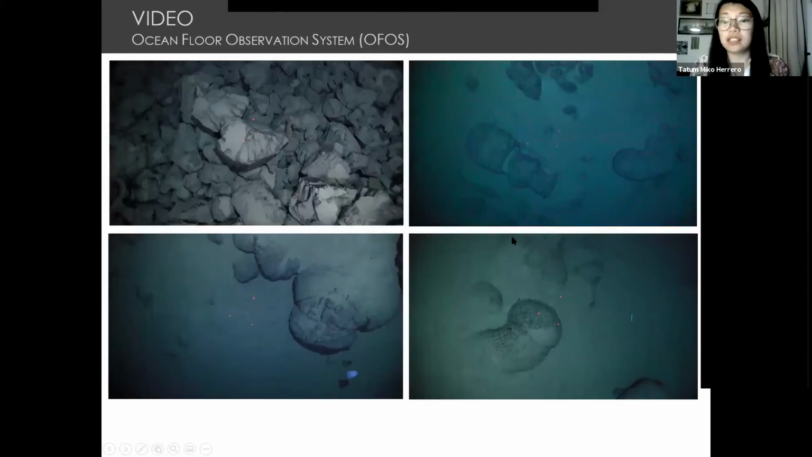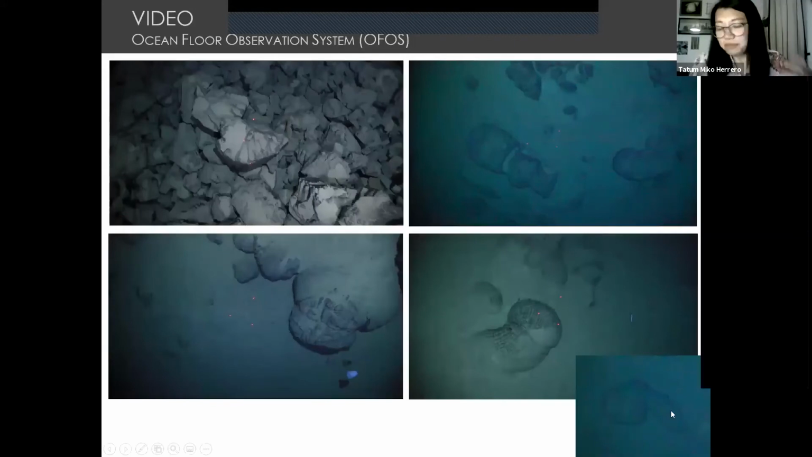So when we saw these, it's like, oh yes, absolutely, it's volcanoes. What is happening here? What is going on? So we were just watching the videos, and some of the pillow lavas look very similar to human anatomies, which keeps the video a lot more interesting also.